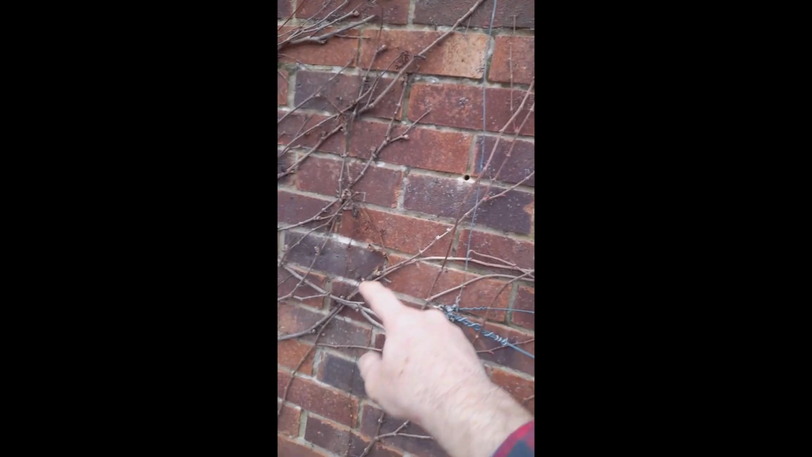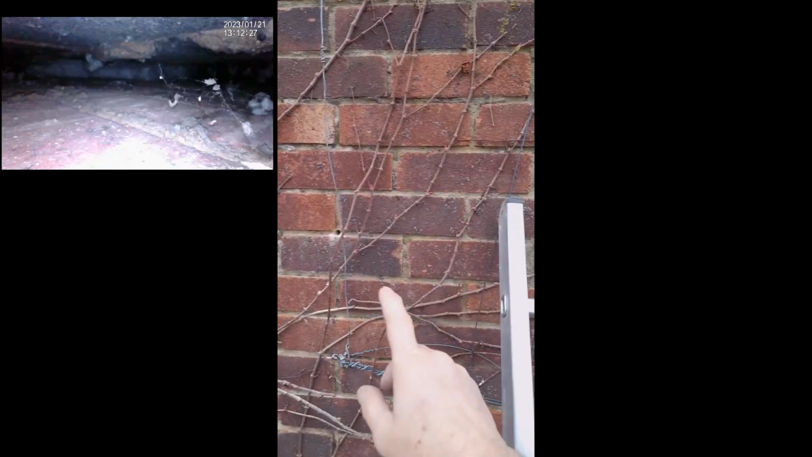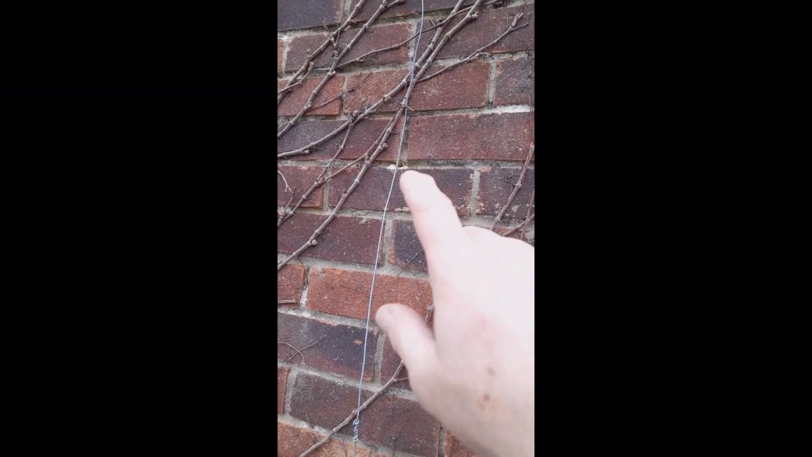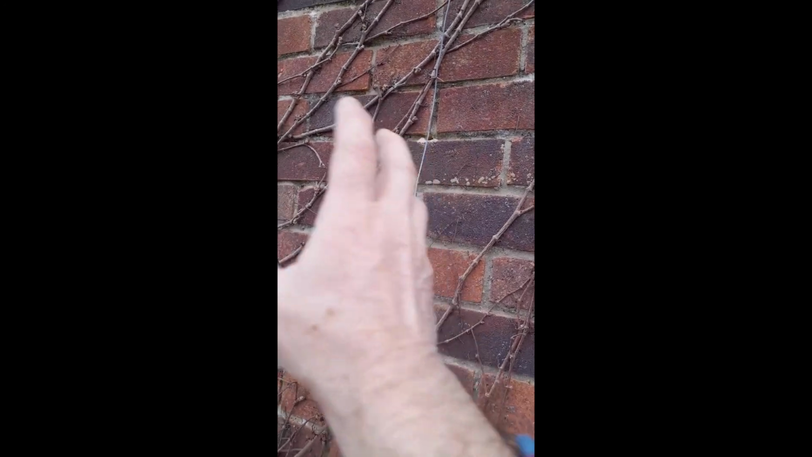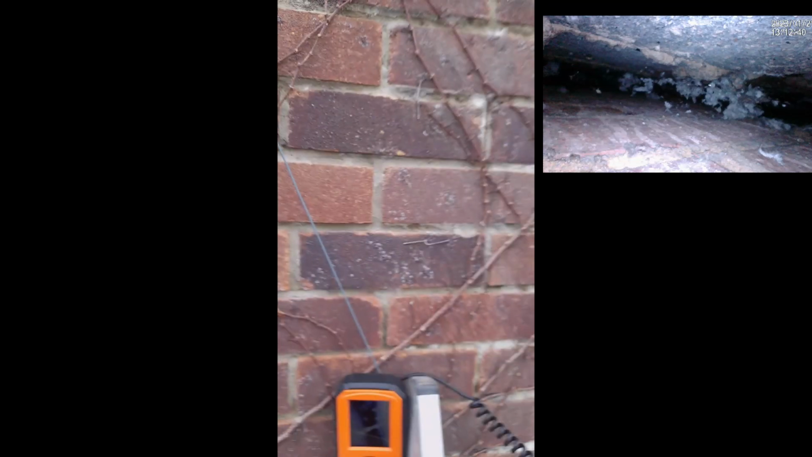And there are voids looking down that way, across. There's a bit of insulation going that way and a tiny bit going that way. And then up at this one, again, there's a void looking down and a void looking across that way. Looking up, there was some insulation.